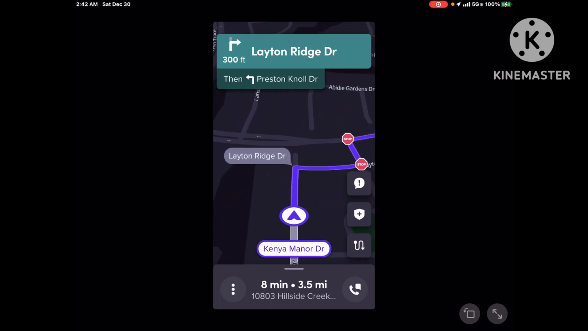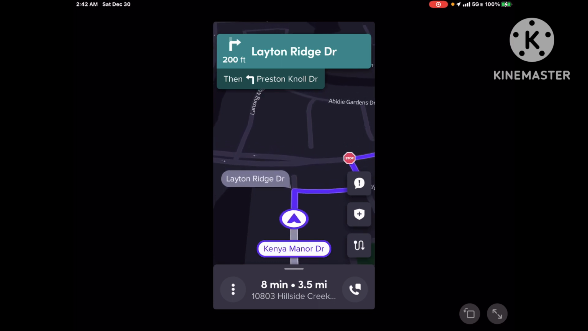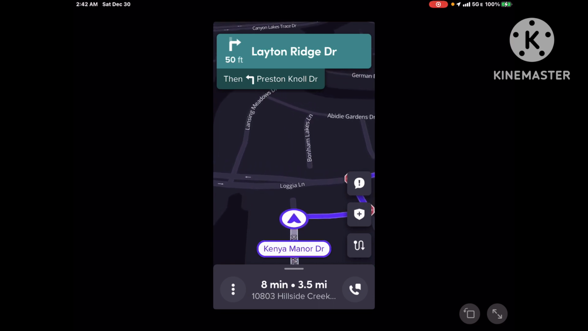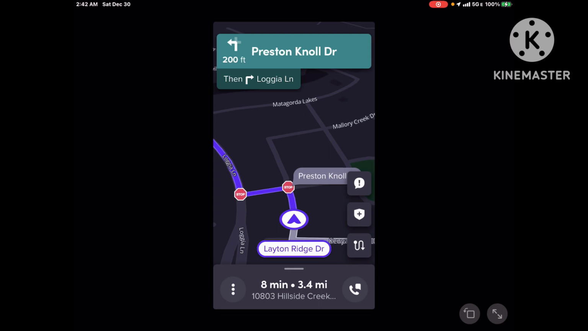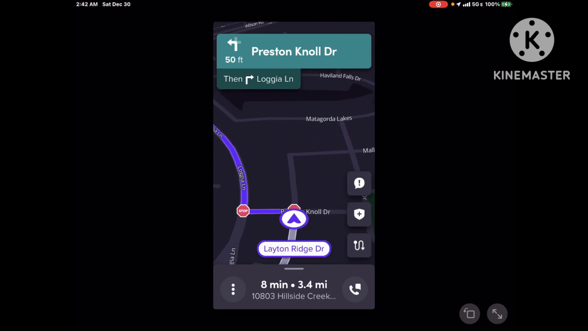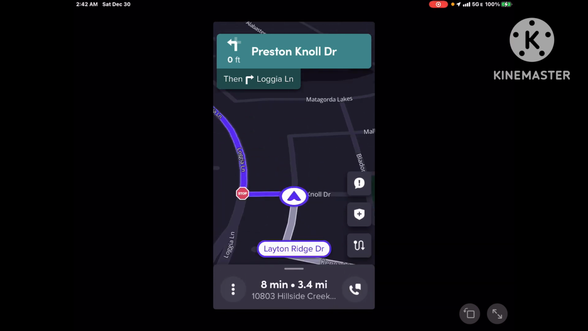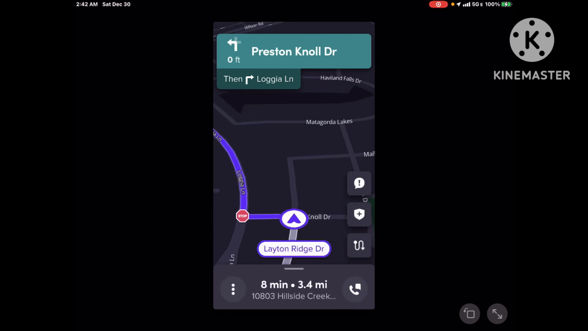But this is going towards downtown. So, yeah, downtown around 3 o'clock in the morning. Not too shabby, not too shabby. I want to see it real quick because I want to say it's Westheimer. Hold on. Nope, it's not going to show me.